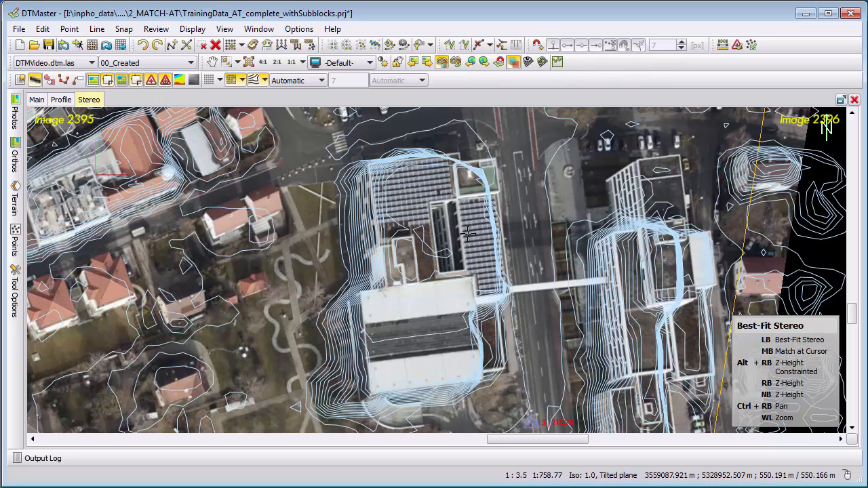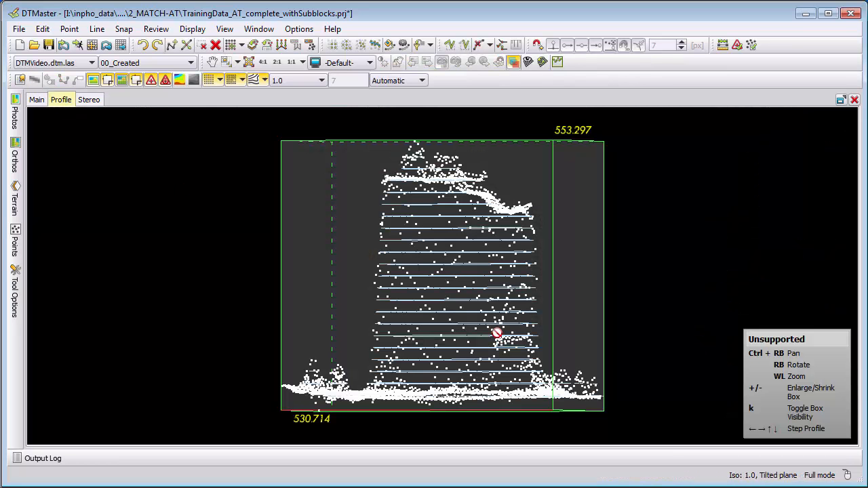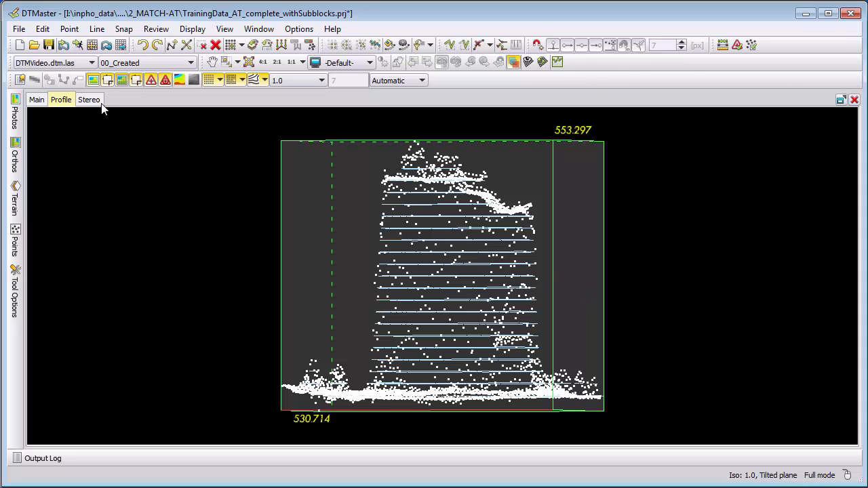For the DTM editing, typically people tend to work mostly with the profile. It's faster than with the stereo first. Only when the interpretation is not clear, we will see later on, then we can go to the stereo view, which gives us much better interpretation.